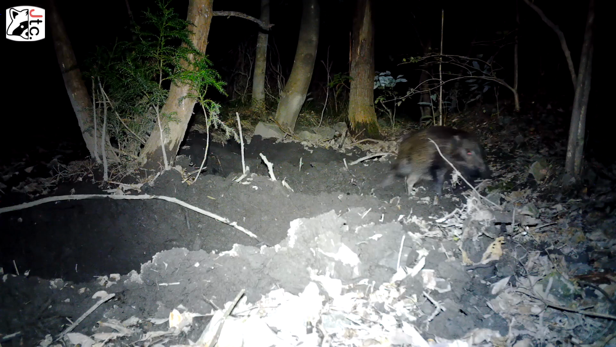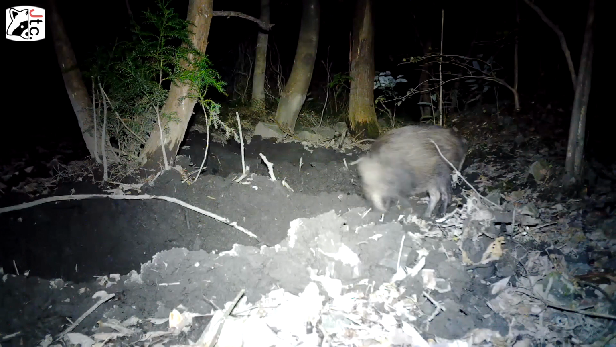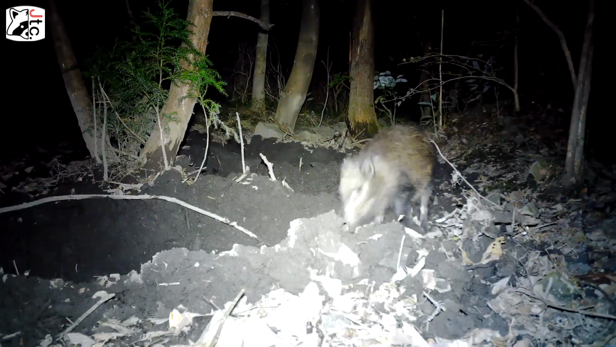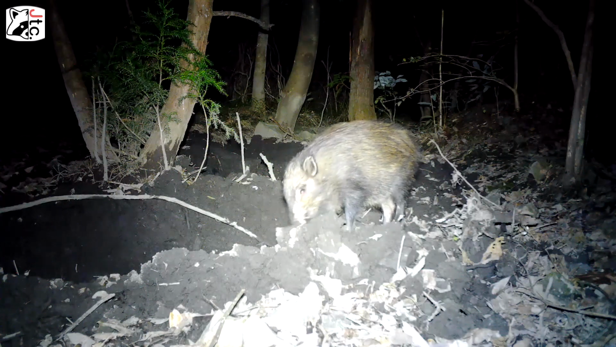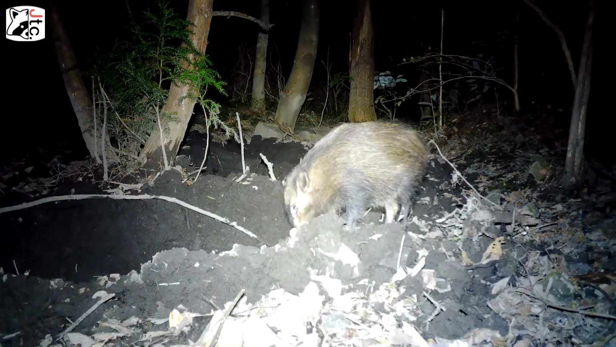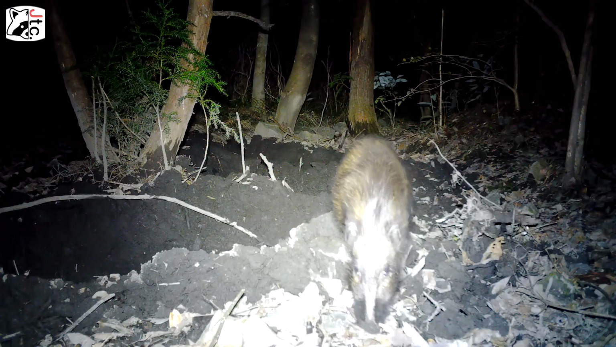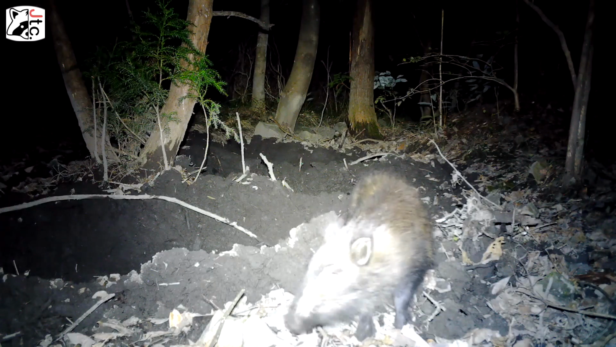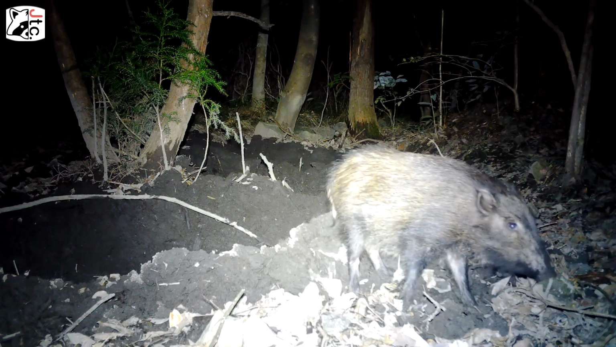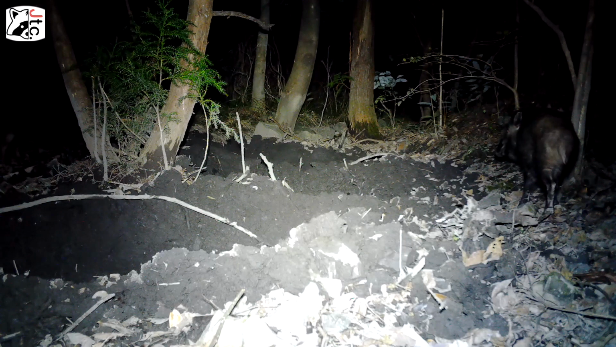So just a couple little juvenile boars here. Again, can't quite tell if they are Japanese boar or a Eurasian boar. I really need to do my research to be able to identify them a little bit easier. But the main difference is the whiskers. In the more mature Japanese wild boar, you'll be able to see some white whiskers, like a little white beard. Something scared him right there. Not quite sure what startled that little boar.